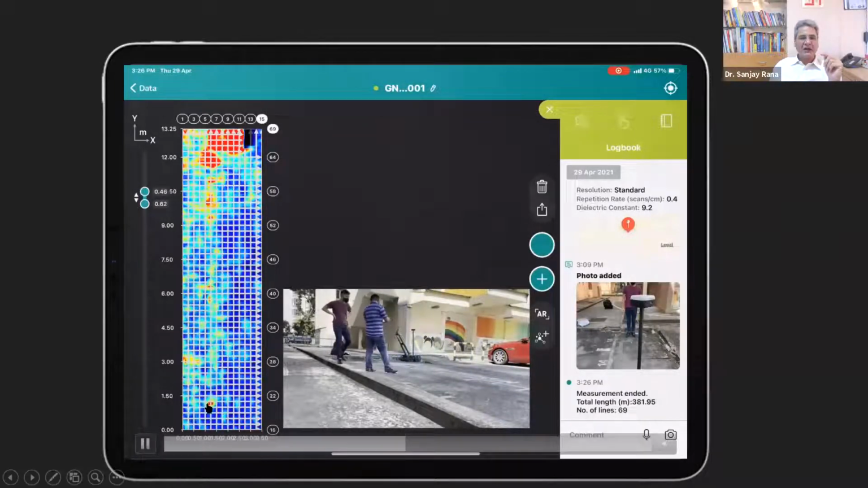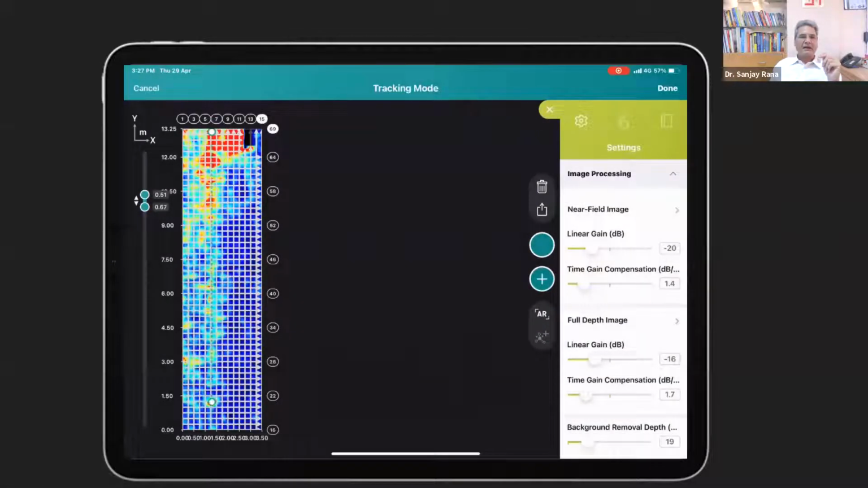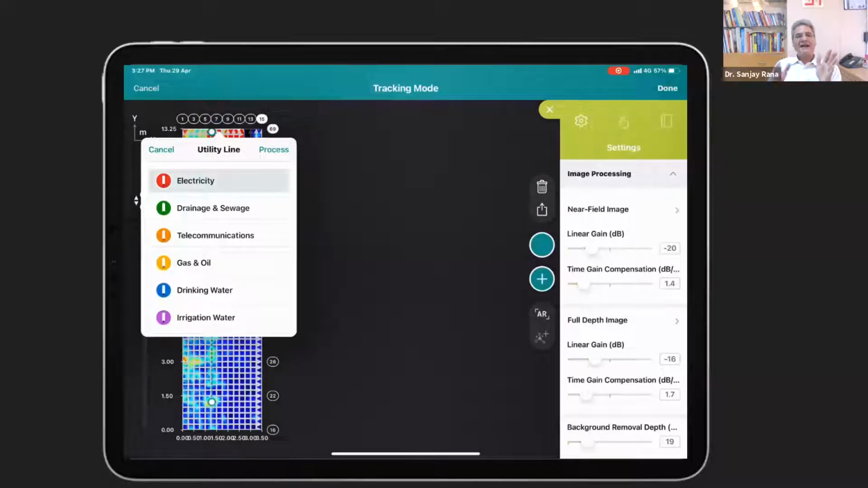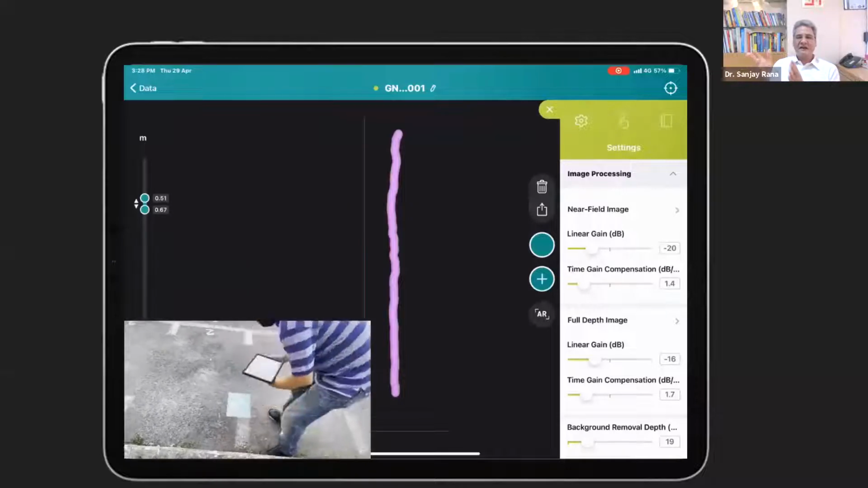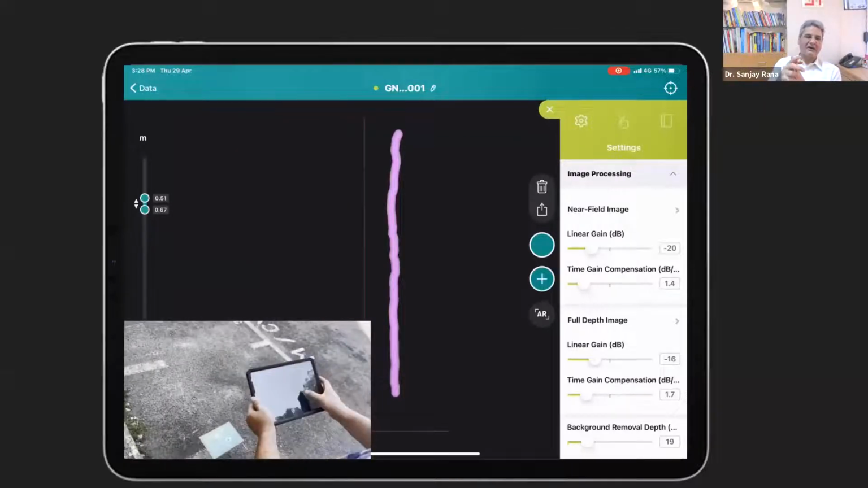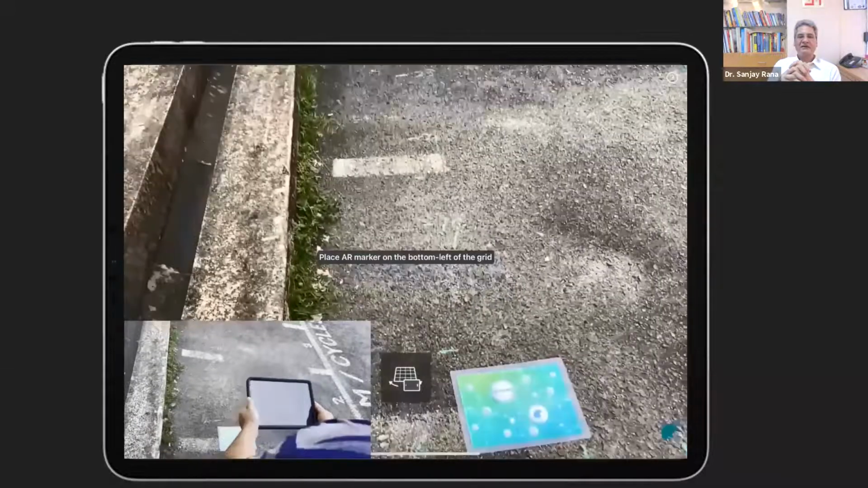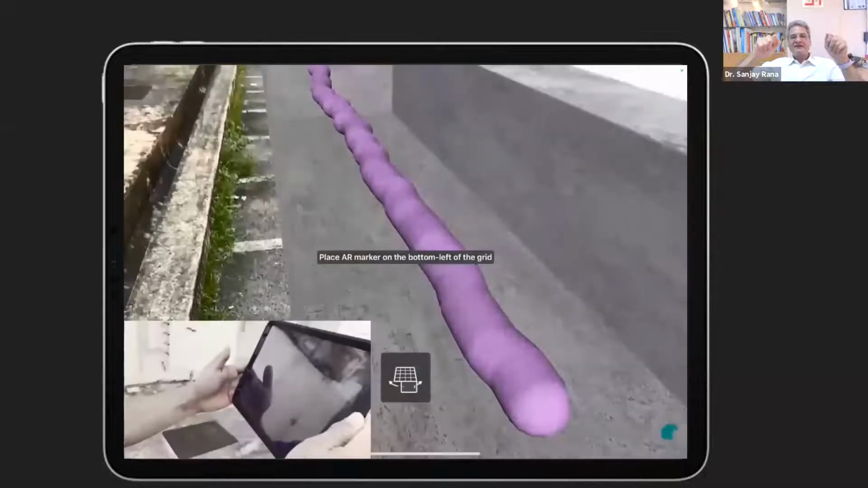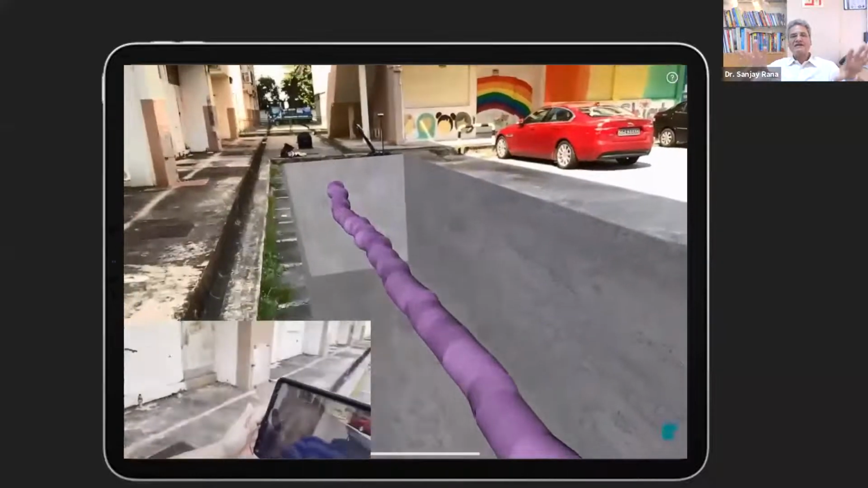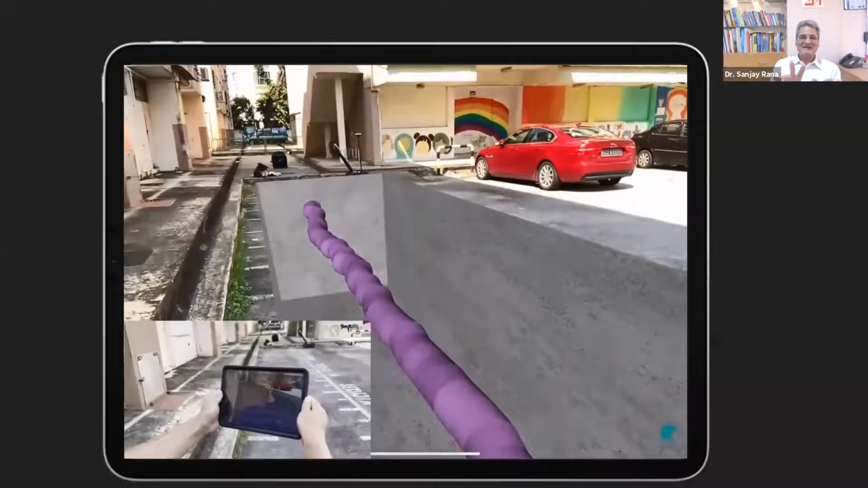And once you see a linear object, you can mark it, and then even define it, whether it is a water line, a sewer line, etc. And this is the augmented reality. You put this marker on the bottom left of the grid, and then you will be able to see as if you are making the ground transparent. This is real time. All right. No processing has been done for this.